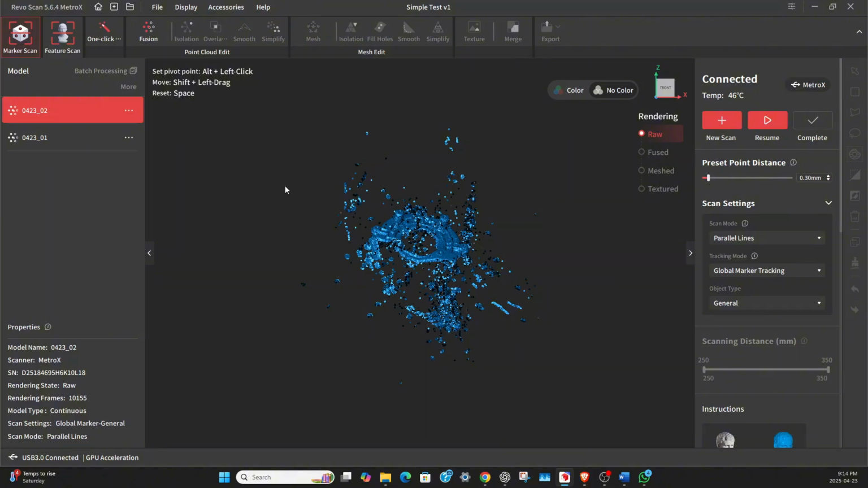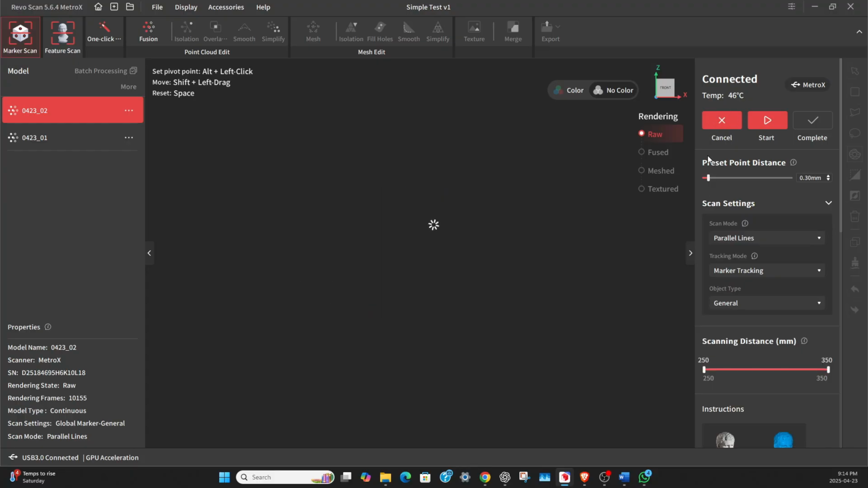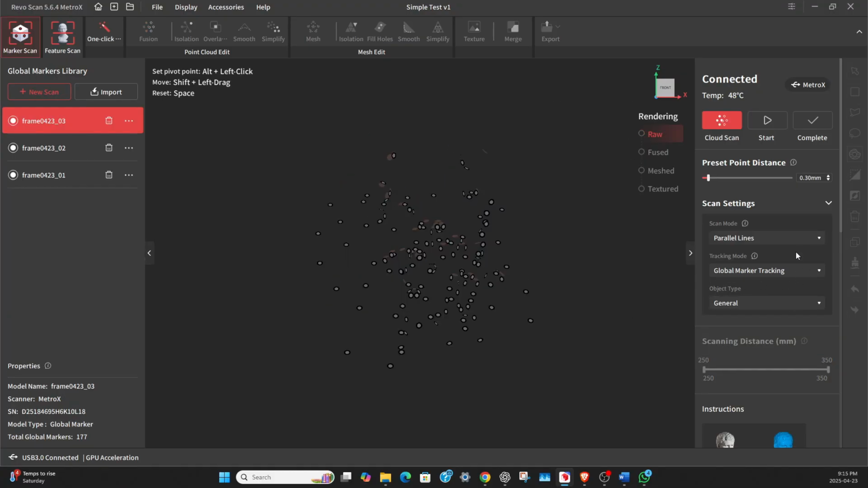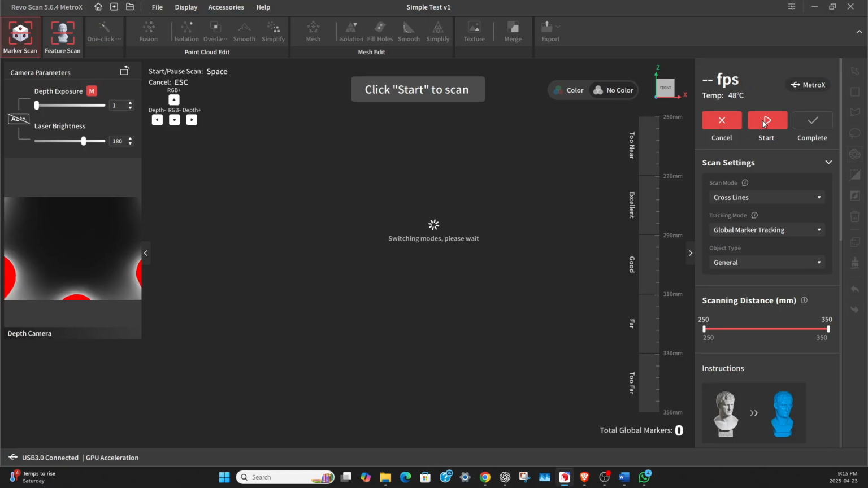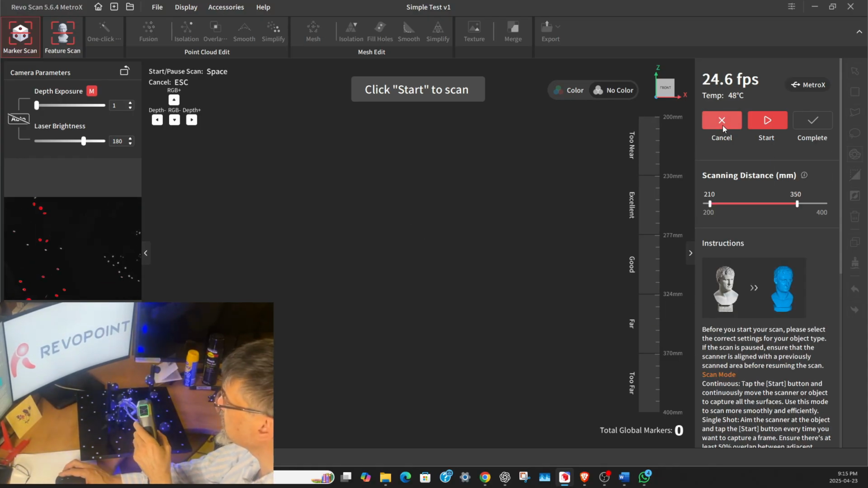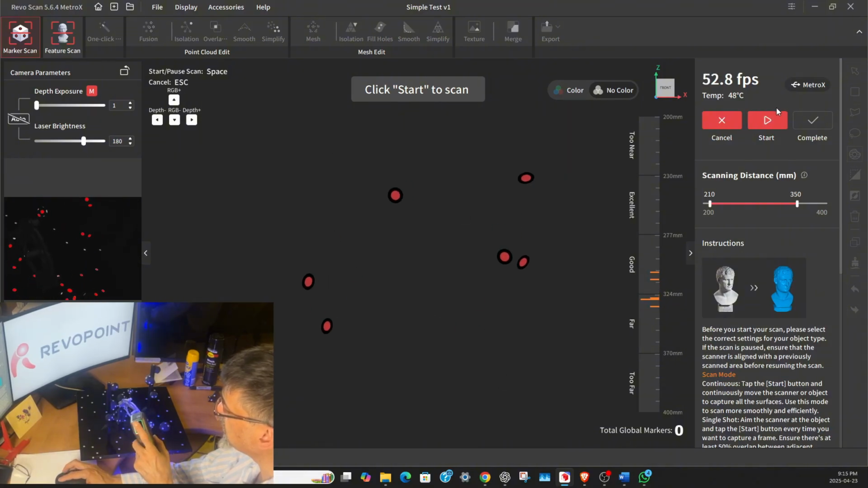Okay, so we need to do a new scan. I don't like the fact that it changes the default to marker tracking automatically. I think it should be left where we had it. So now the global marker scan is set up, and we need a new scan for the markers. So we click on that, it changes this to start. And I think that was the part that's the most confusing, that this beginning process of this global marker scan is just not obvious. So we can hit start on the screen or start on the scanner.